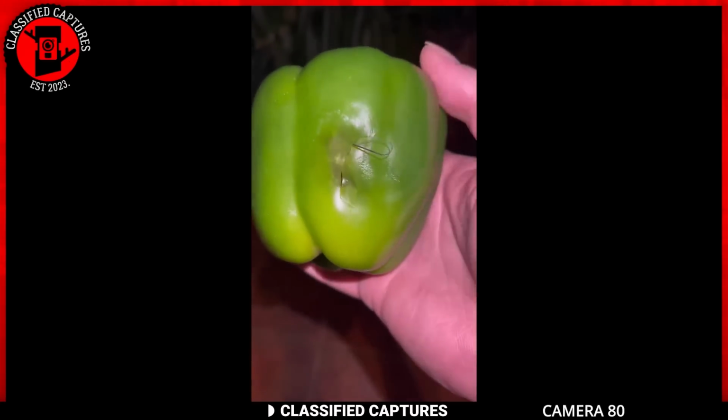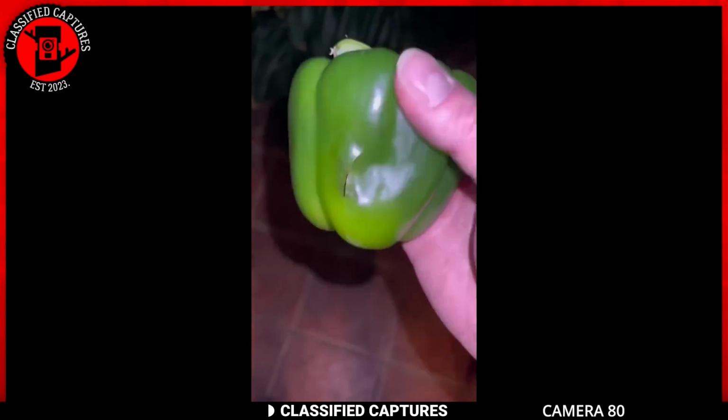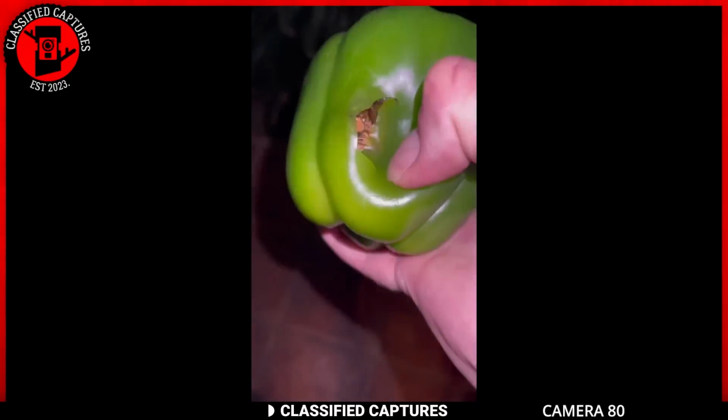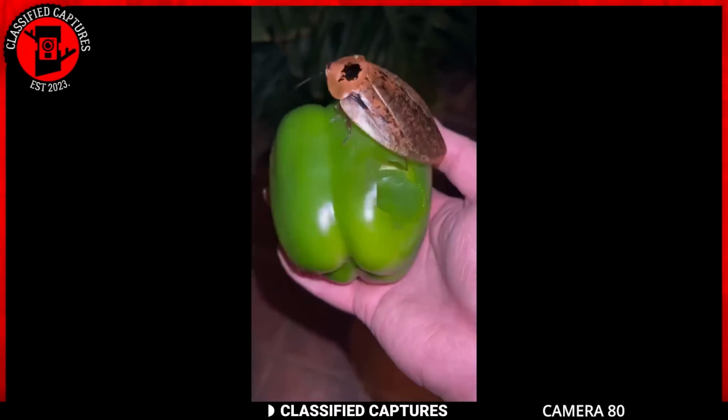Bell peppers, like many fruits and vegetables, can sometimes harbor insects that burrow inside, looking for a safe place to hide or feed. It's a natural part of the ecosystem, though it's definitely startling to come across such a visitor in your produce.